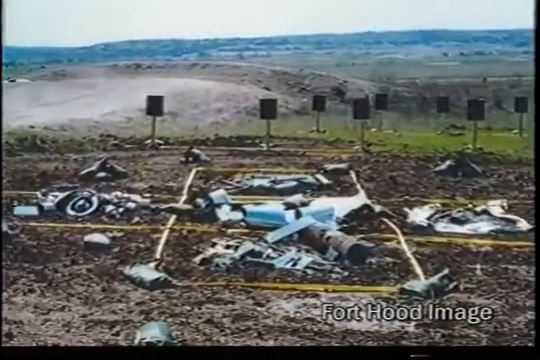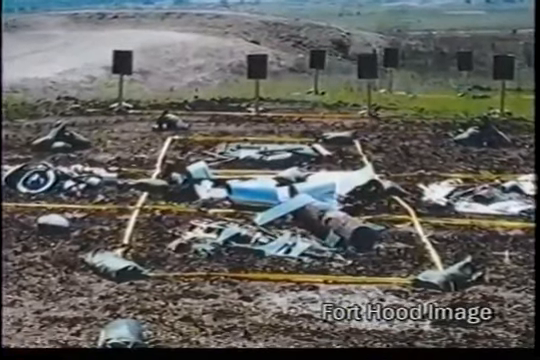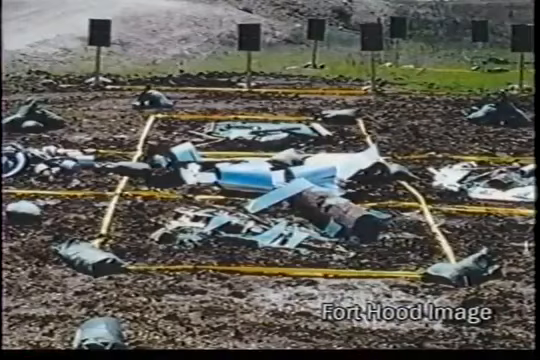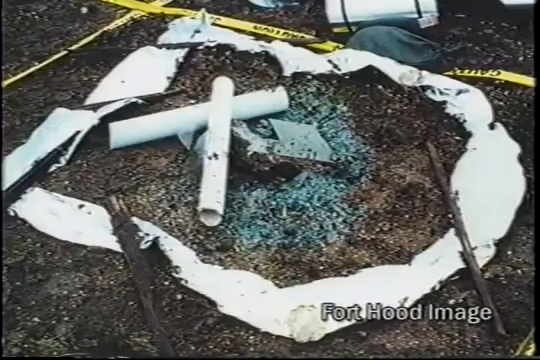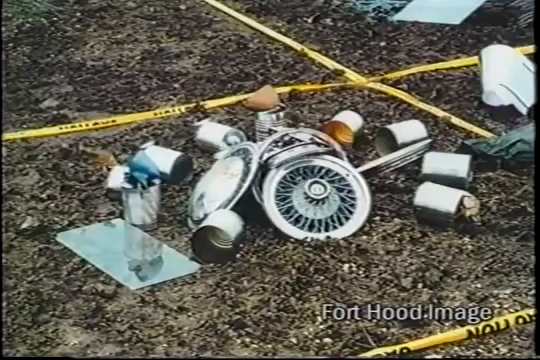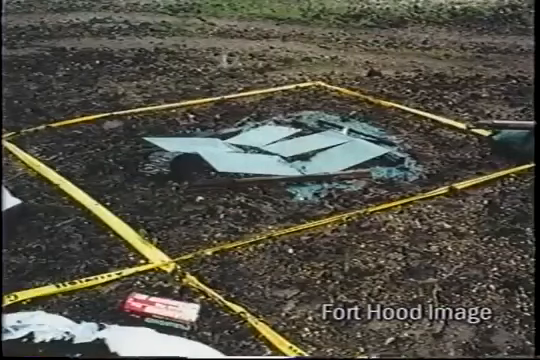The Fort Hood recreation showed that most debris won't generate long, thin infrared signatures when using vintage 1993 FLIR technology. Aluminum foil and glass fragments won't either. Nor will hubcaps and cans or spherical objects. And as we've seen, window glass can't.